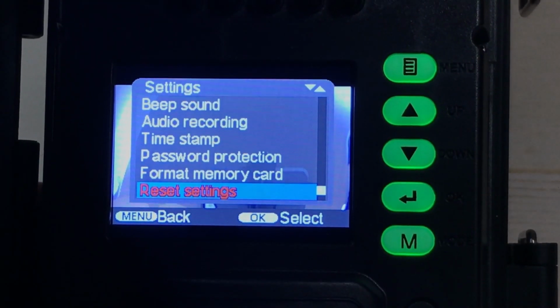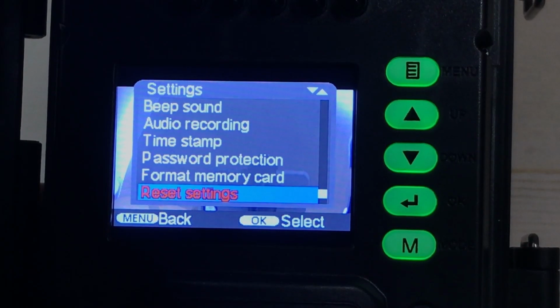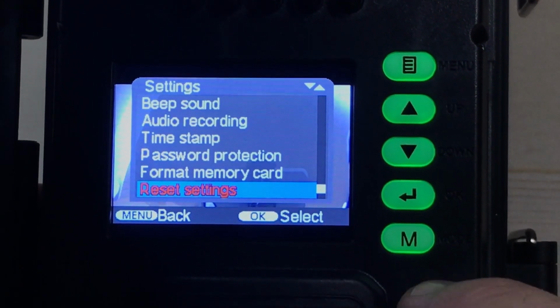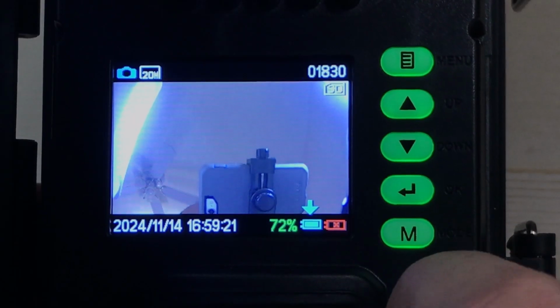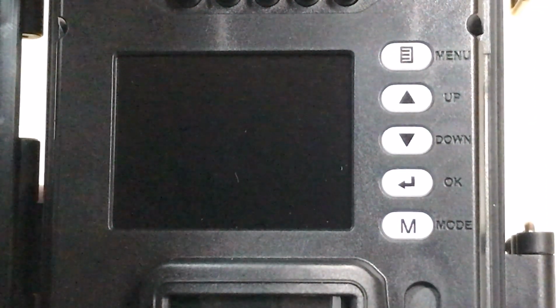Once you've got it set the way you want, all you're going to do is just sit here and let it time out, and it'll automatically trigger the camera. The way I usually do it is I go ahead at this point and I turn it off. I take it out into the field, and I simply just turn on the camera. When it powers on, I close everything up and it's ready to go. So let's go put it out and see if we can get some image and video examples.